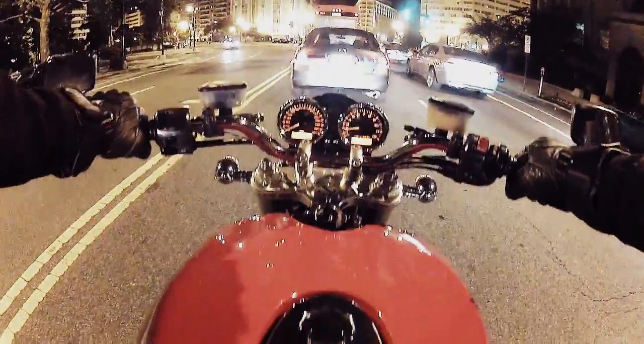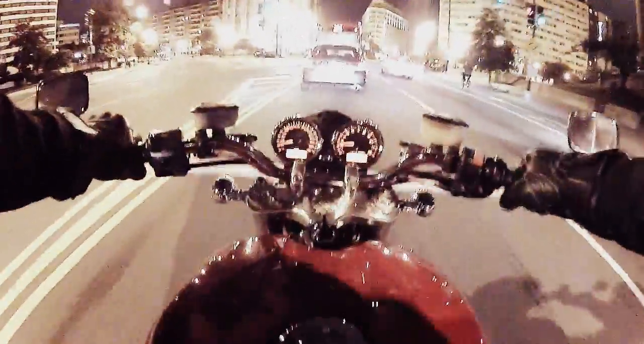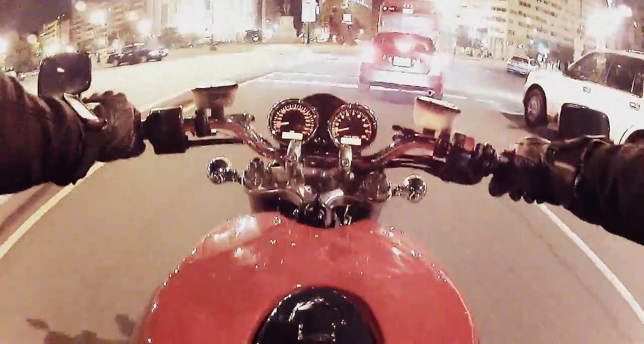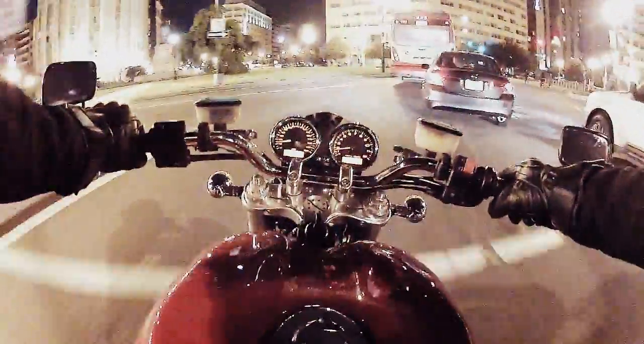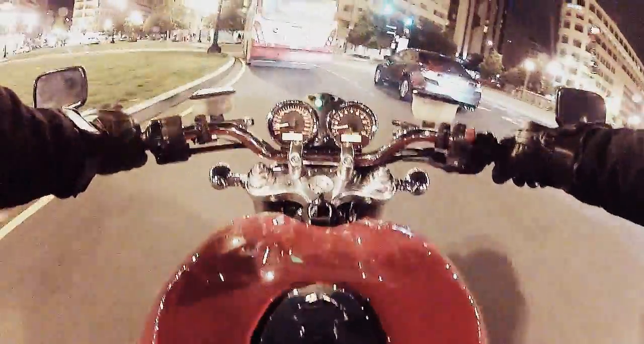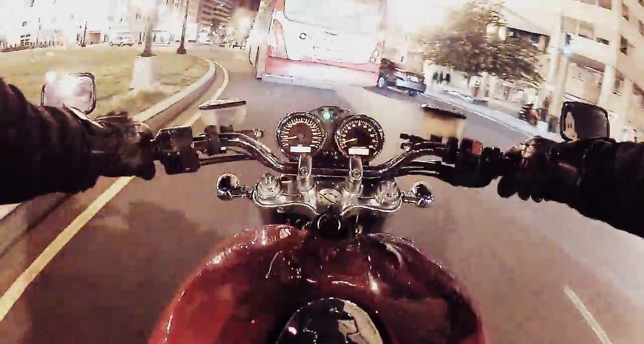Now, when I bought the bike, it already had magnesium wheels on it in place of the old spoked wire wheels, which were super heavy. So putting the lighter rims on the bike shaves like 20 or 25 pounds of unsprung weight off this thing.